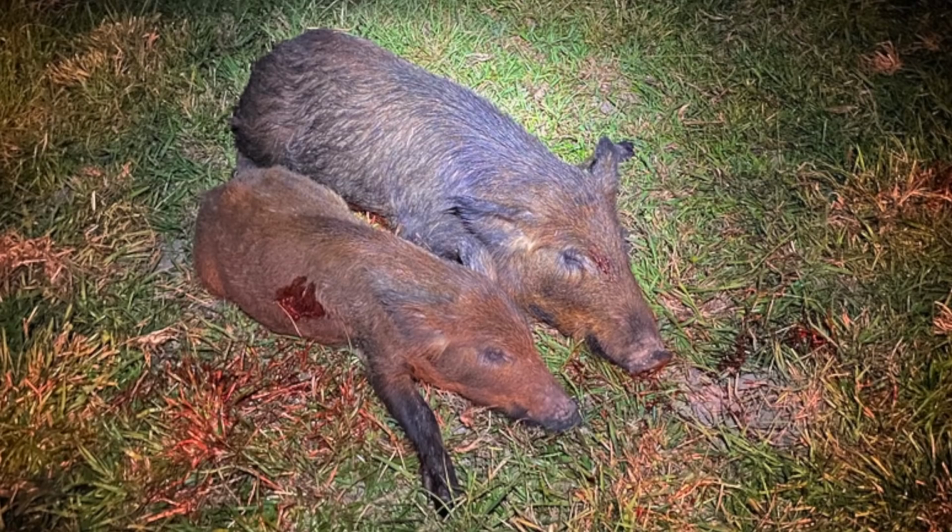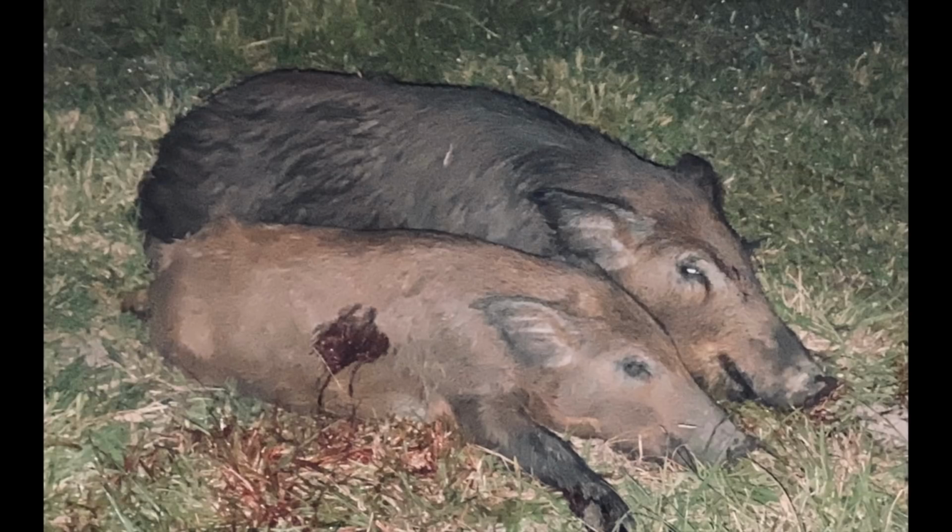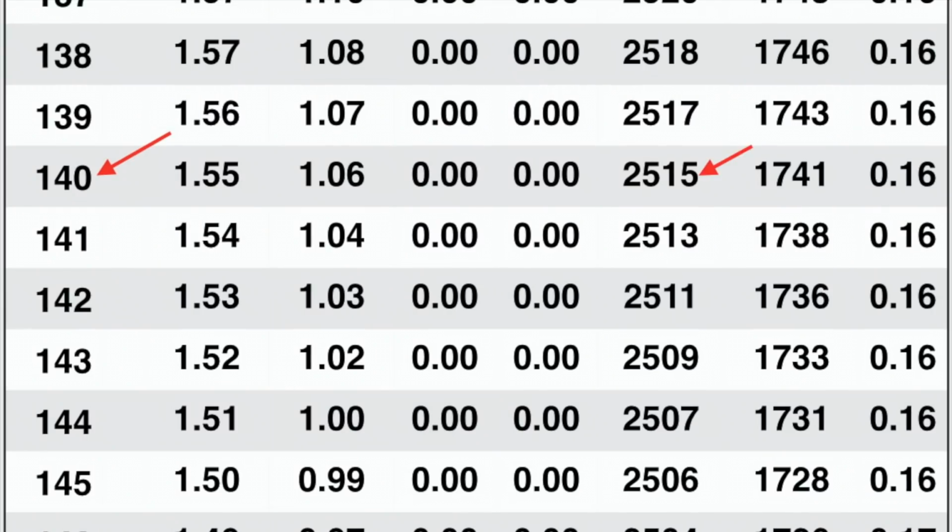Nasty. The first sow was shot at just 60 yards, punching her at 2,663 feet per second, delivering 1,952 foot-pounds of energy. The running piglet at 140 yards impacted him at 2,515 feet per second, delivering 1,741 foot-pounds of energy.